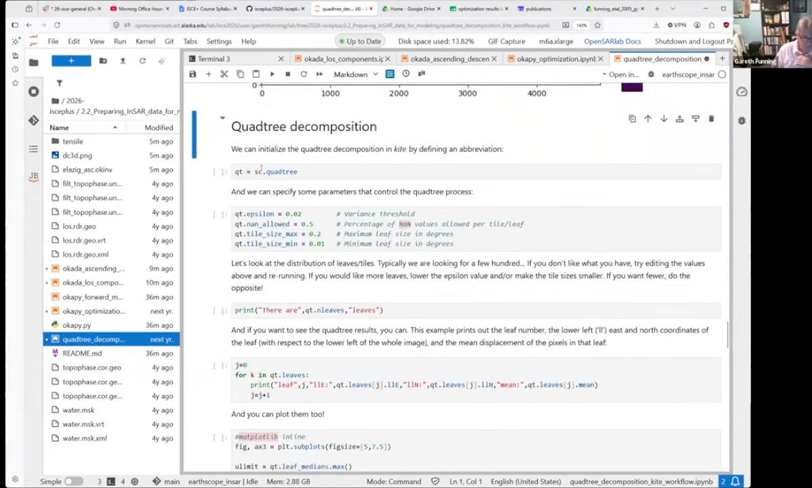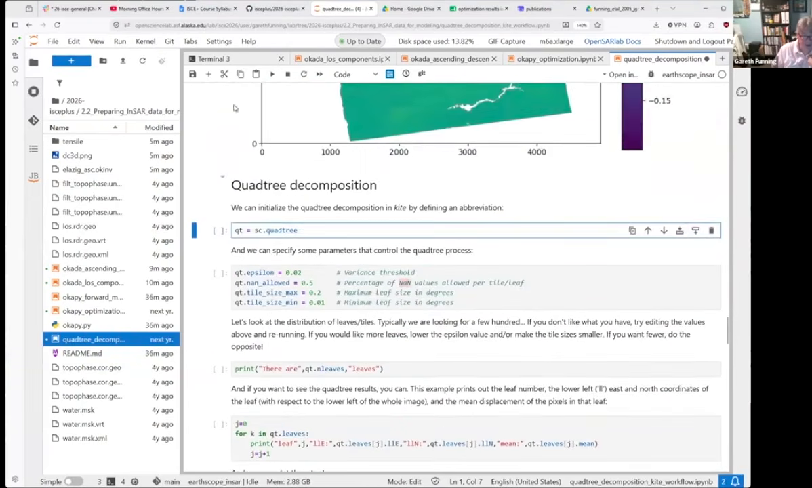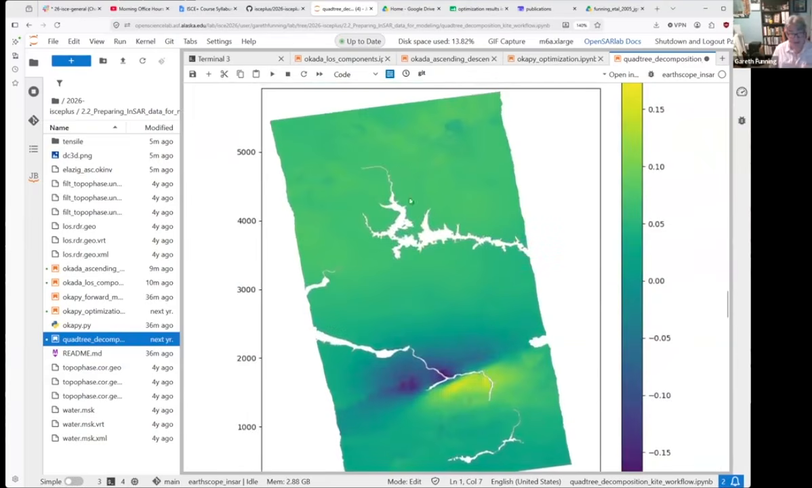Okay. The next thing we do is we apply the quad-tree decomposition, and what this does is it takes an area of the interferogram and calculates the variance of the phase within that area, and if that variance is above a threshold that we specify, then it will divide it into 4 smaller areas and then repeat the process.